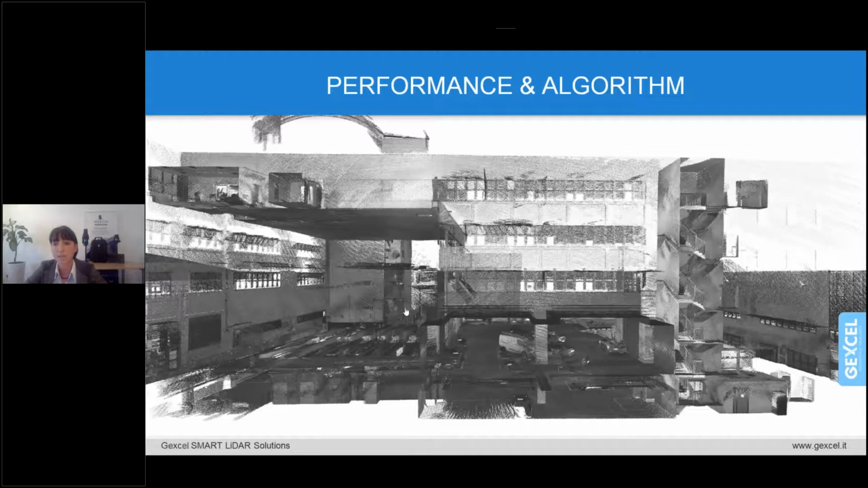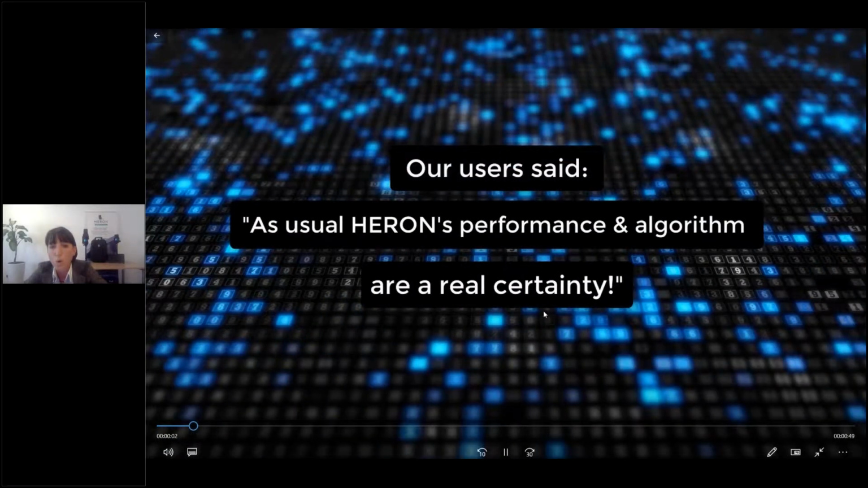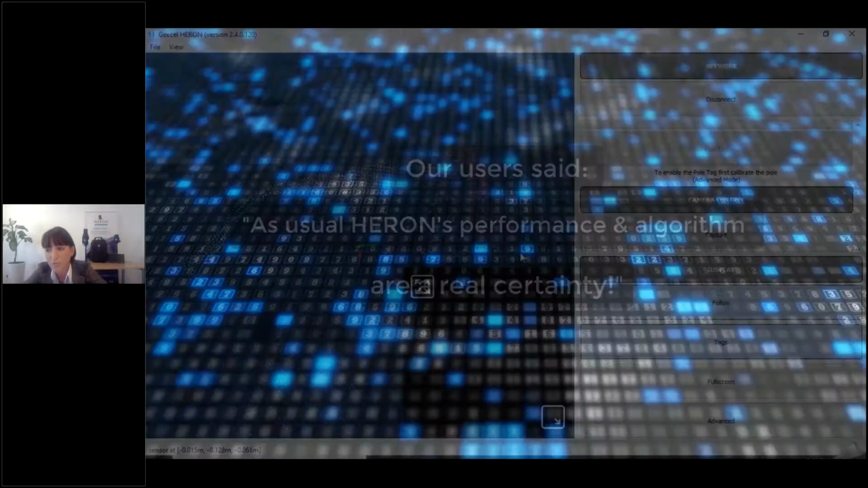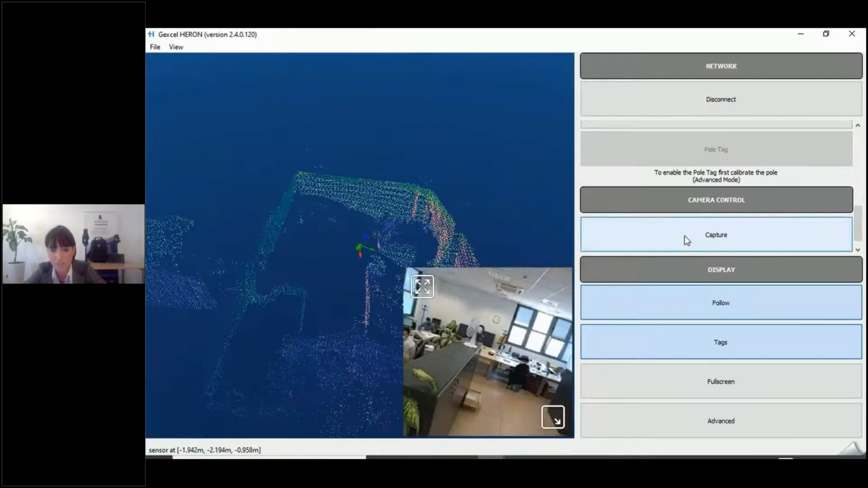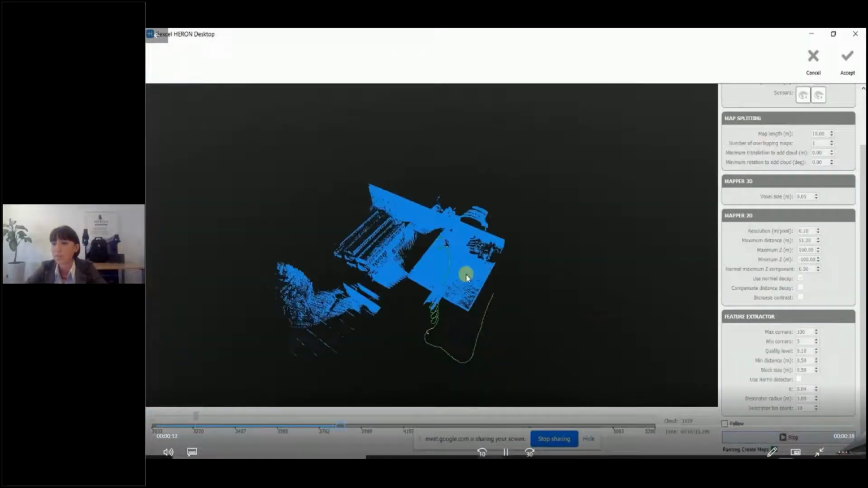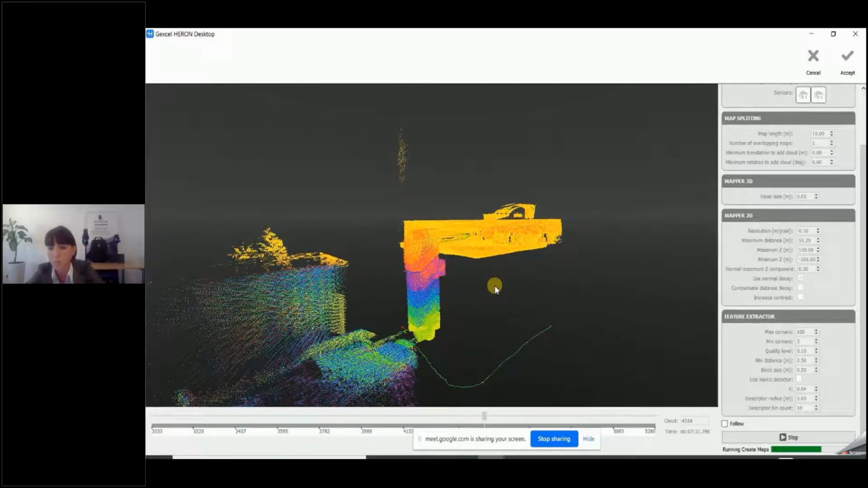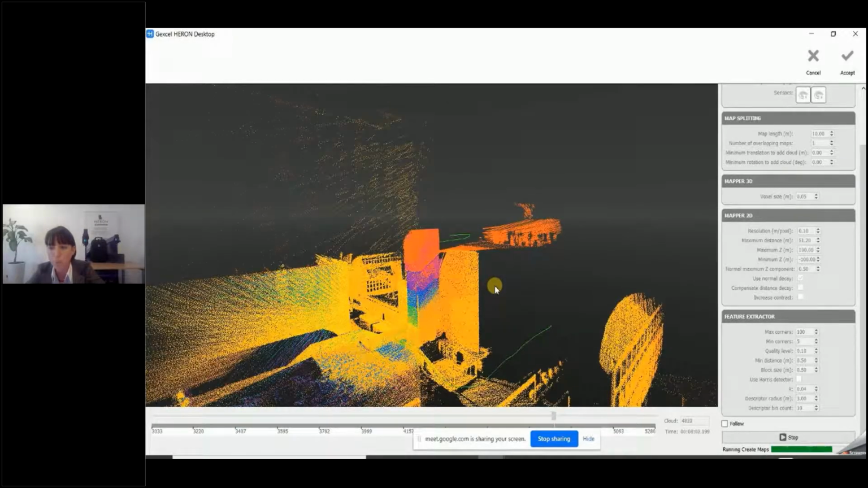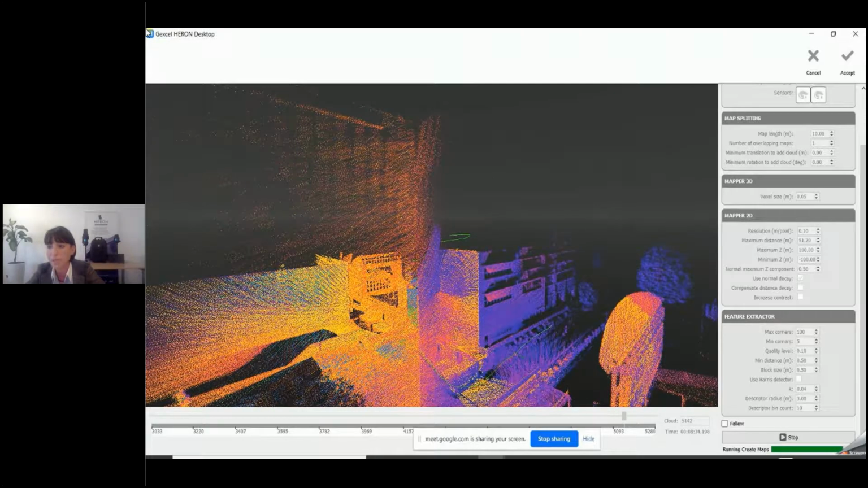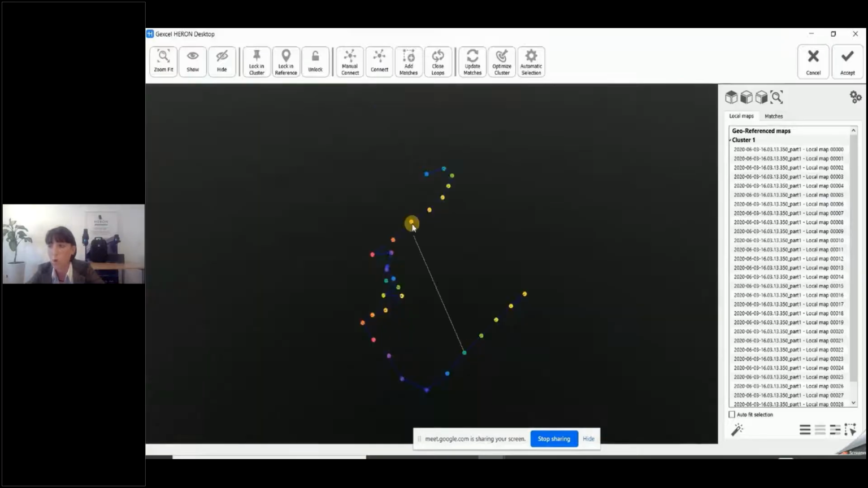So I'd like to stop for a while and let me start with this, on what, in my opinion, really makes the difference among all the devices that you can find in the market. And this difference is made by the software that each system uses. Thanks to its own patented and robust algorithm, HERON can create an accurate and stable trajectory on which the global quality of the final 3D model depends.